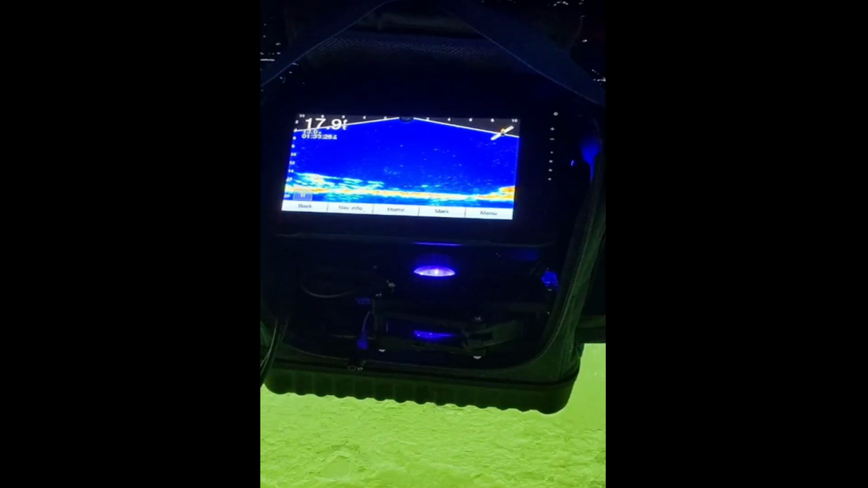What rod you using, Jake? Cold Snap 28-inch light Redline series. I actually really like this rod. It was perfect for panfish. It really is. Nice and soft. You don't rip it out of their lips when setting the hook.